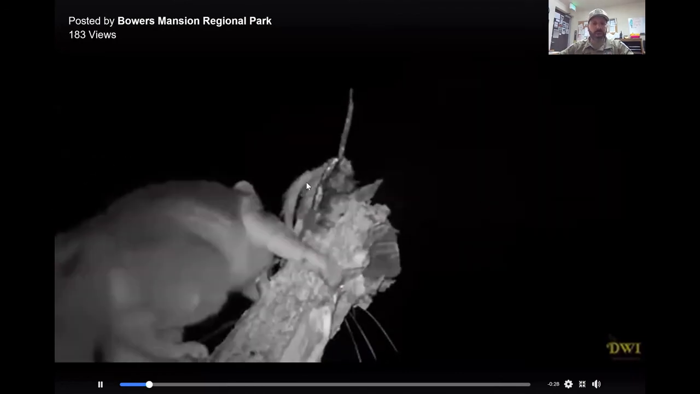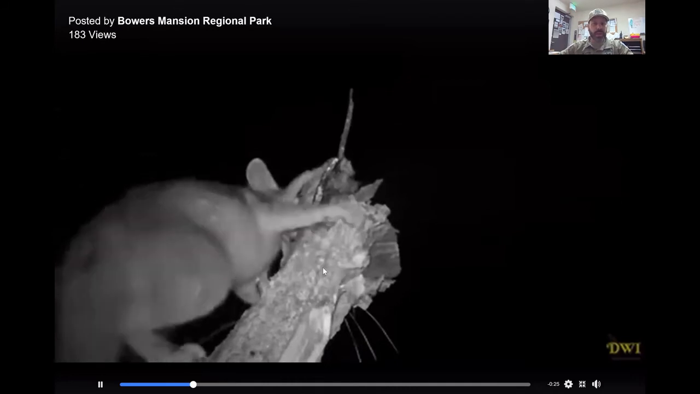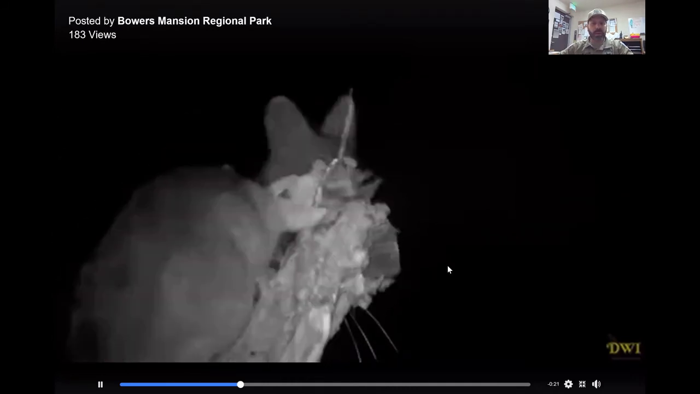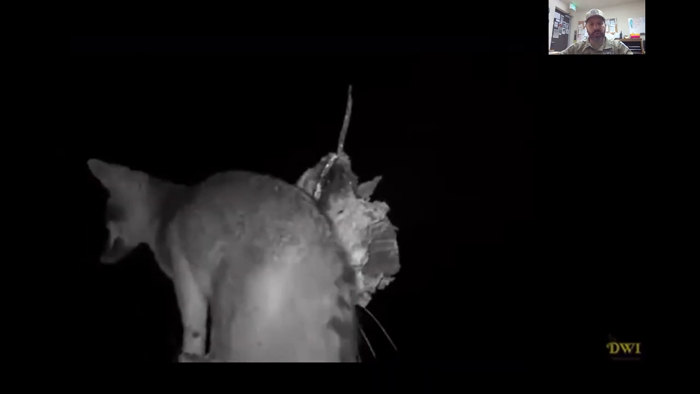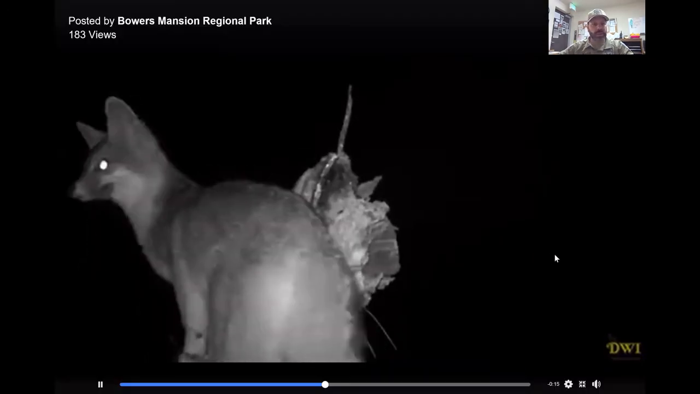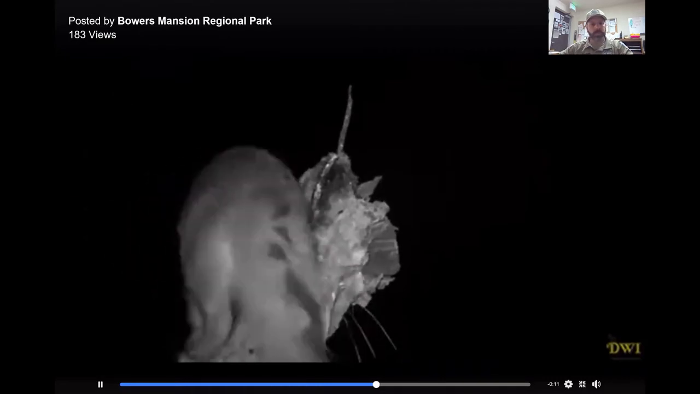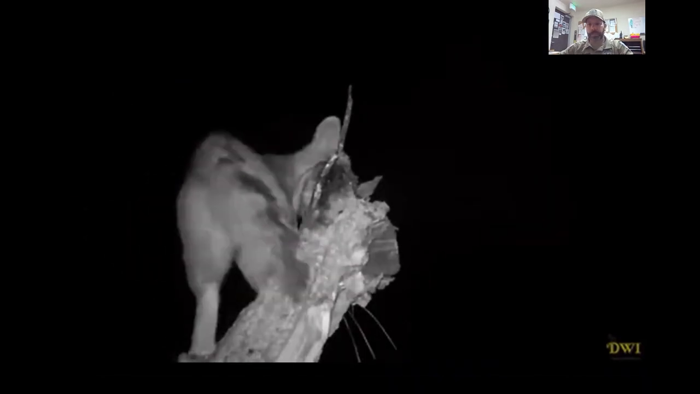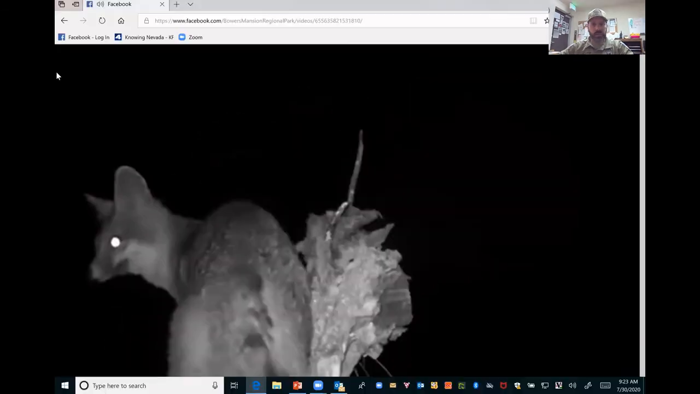And so he put some roadkill or something up here to attract it up, and then we can see it actually up on top of this snag. So that was pretty interesting to see as well. Good climbers, those gray fox are.